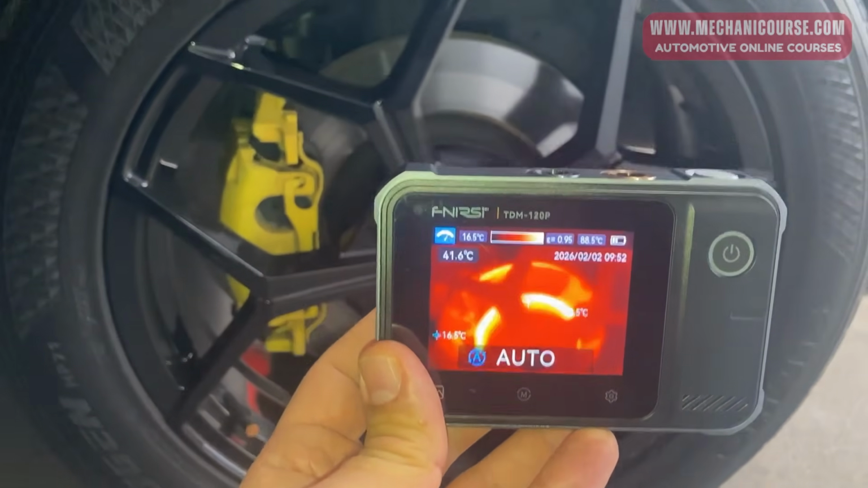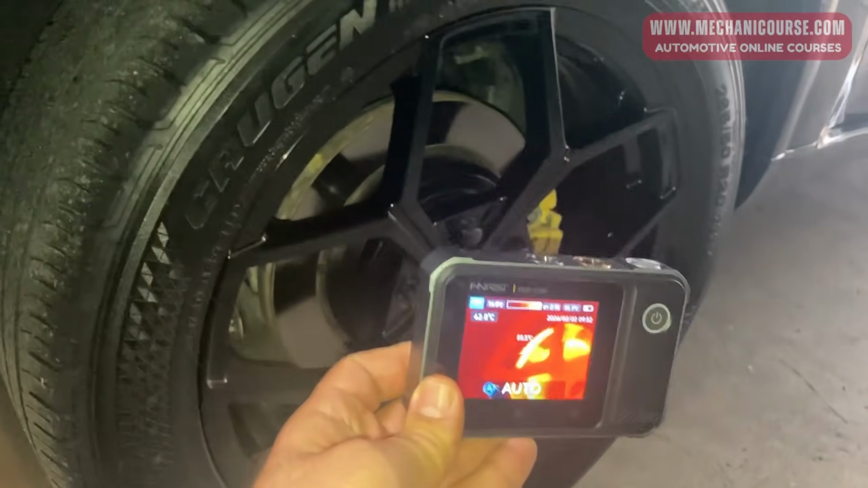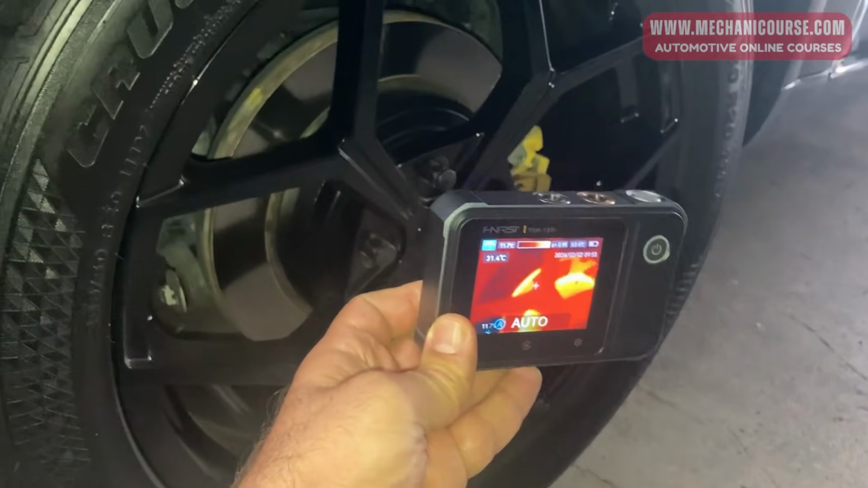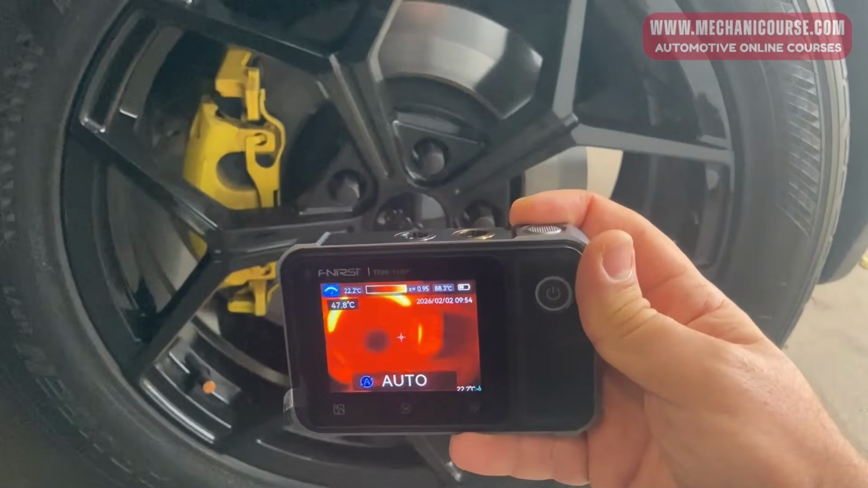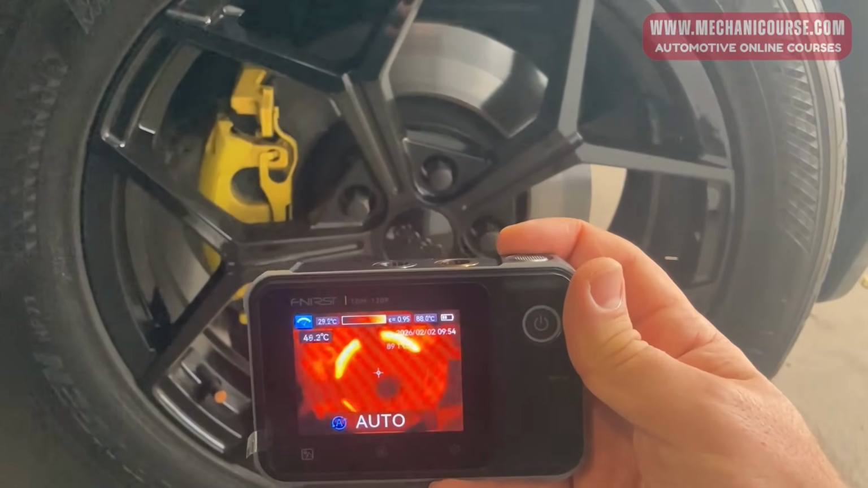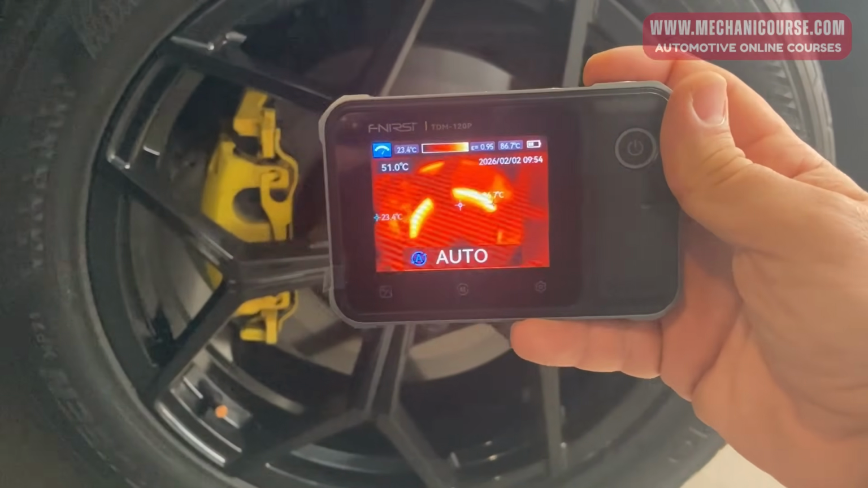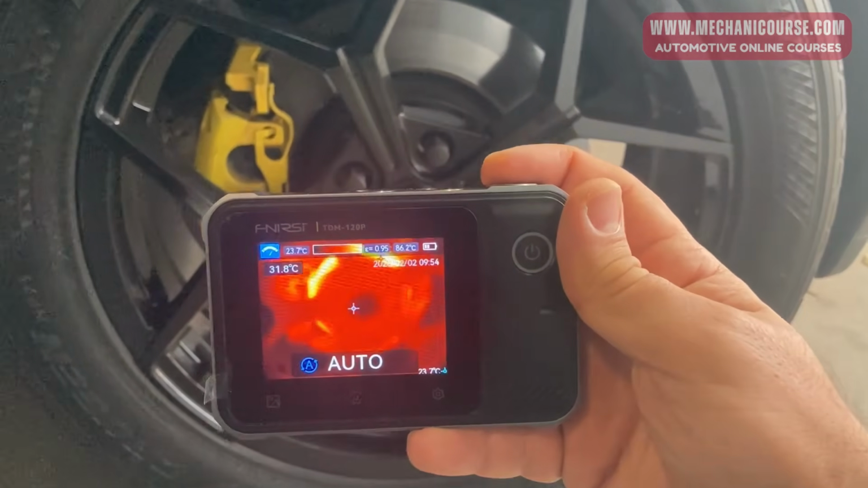Another area where thermal imaging is extremely helpful is brake diagnosis. After a short road test, you can scan all 4 brake rotors. A sticking brake caliper or seized slide pin often causes one wheel to run significantly hotter than the others. The temperature difference becomes immediately visible on the thermal display. Without a thermal camera, you may need to rely on touch, visual inspection, or lengthy testing procedures. With thermal imaging, the problem often becomes obvious within seconds.